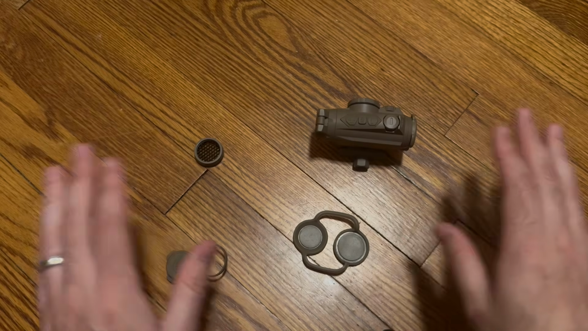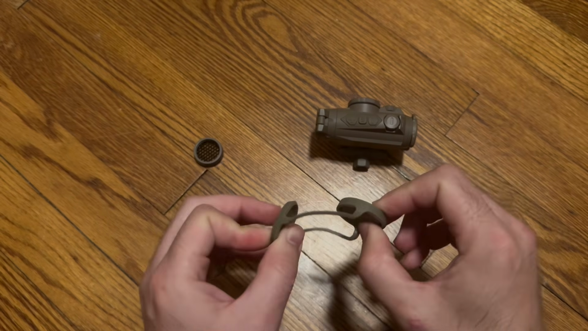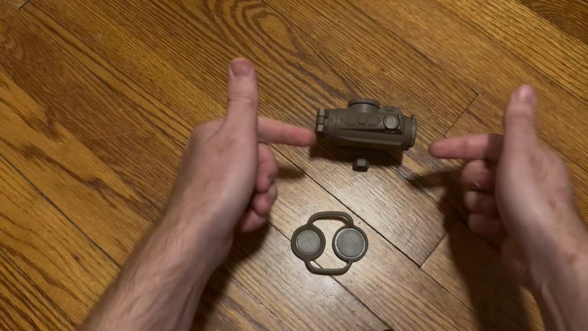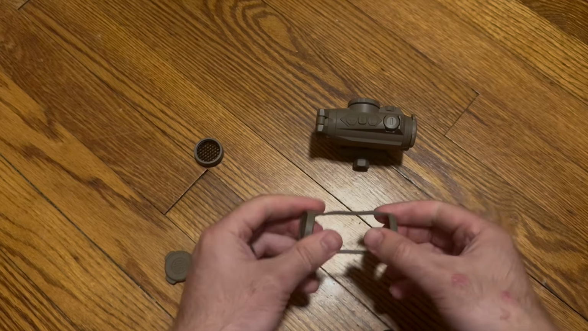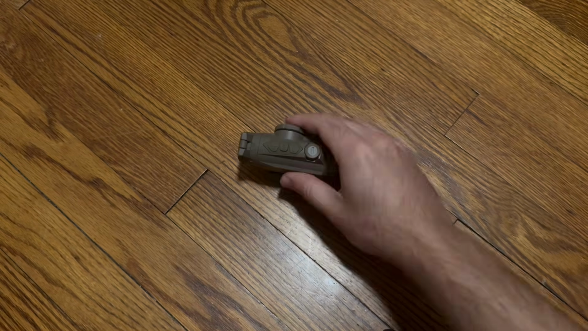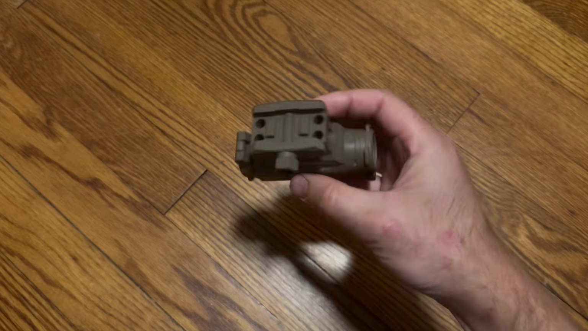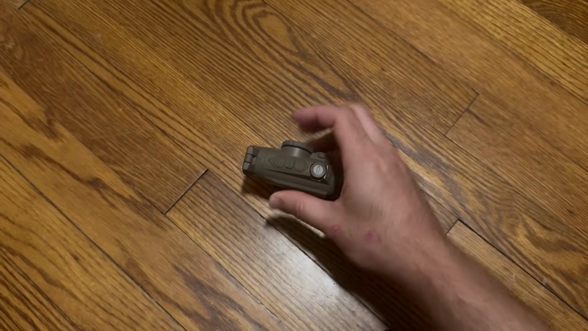Or if you don't want any flip caps and just want something, I'm not a huge fan of this because it feels pretty cheap, although when you do remove both flip caps, it does sit very nicely on the optic. So that is an option, not a huge fan of it. The mounting system is just like you would expect, just like any other T2 Aimpoint style mount. So let's go ahead and get this thing on a rifle.